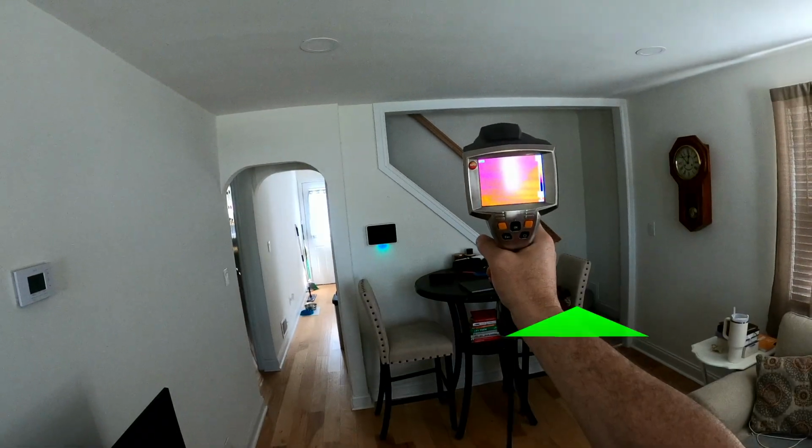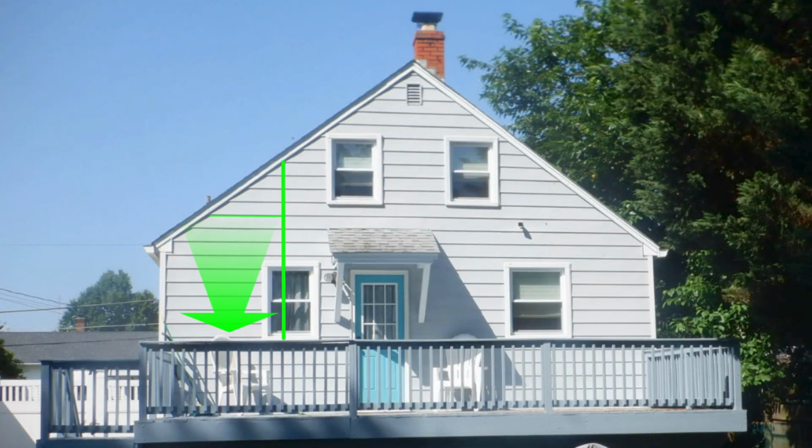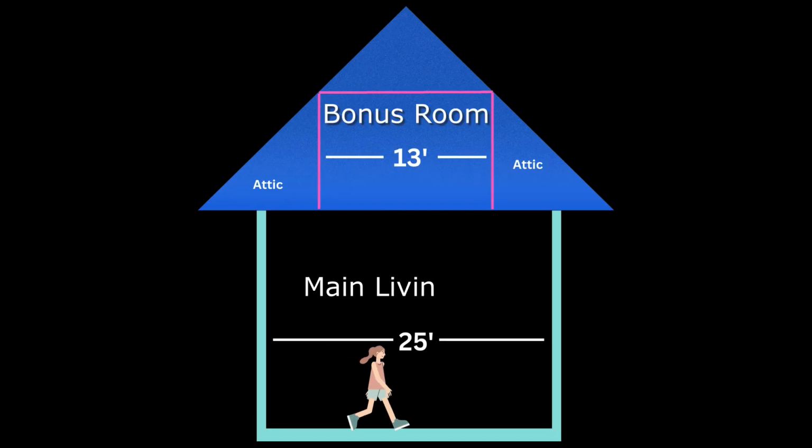So where am I going to check? Well, first, in a Cape Cod, there's a portion of the first floor that has attic space above and a portion that does not. As you can see from the diagram, the bonus room above isn't quite as wide as the total area below because it needs to accommodate the roof as it slopes down.